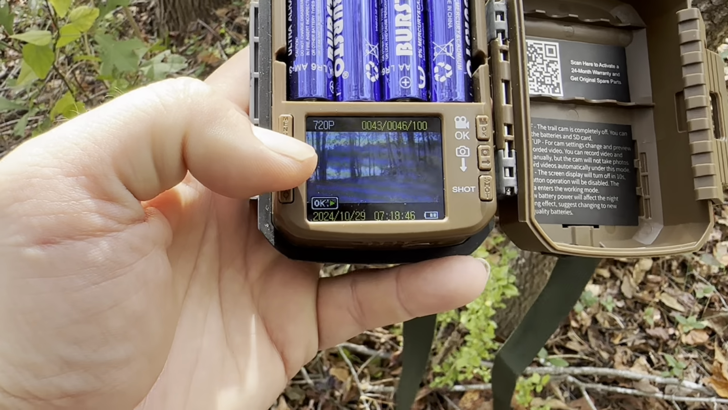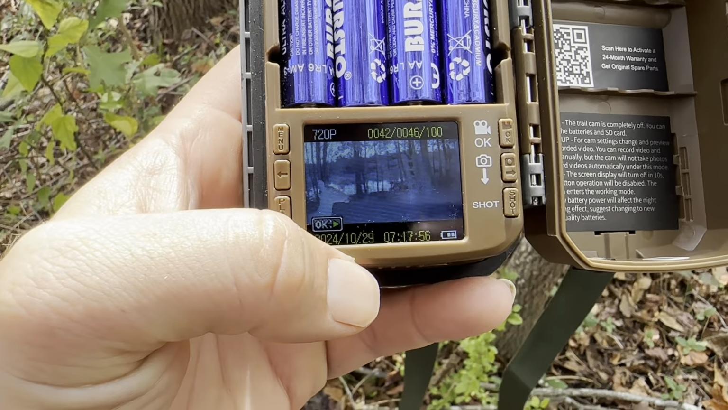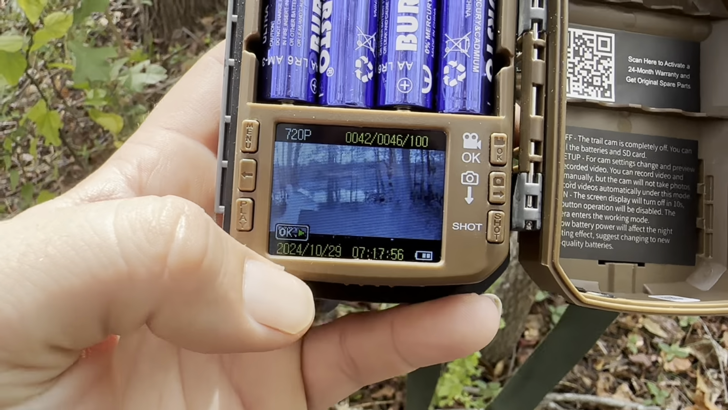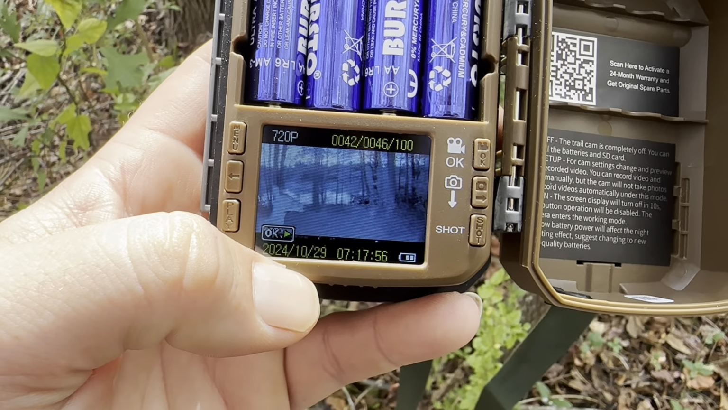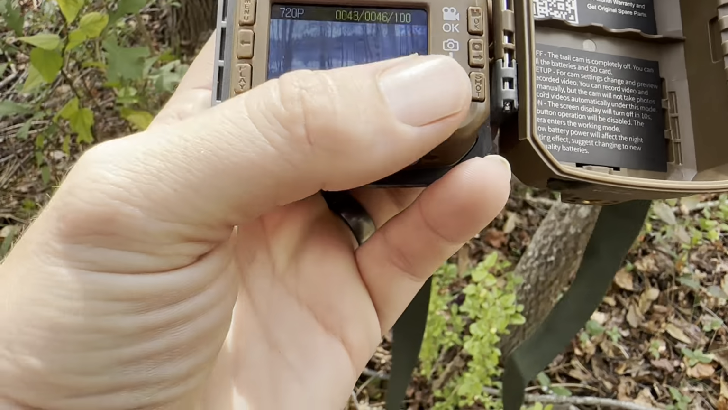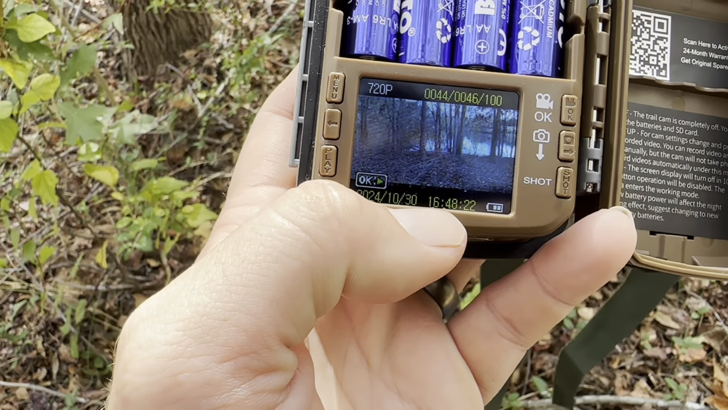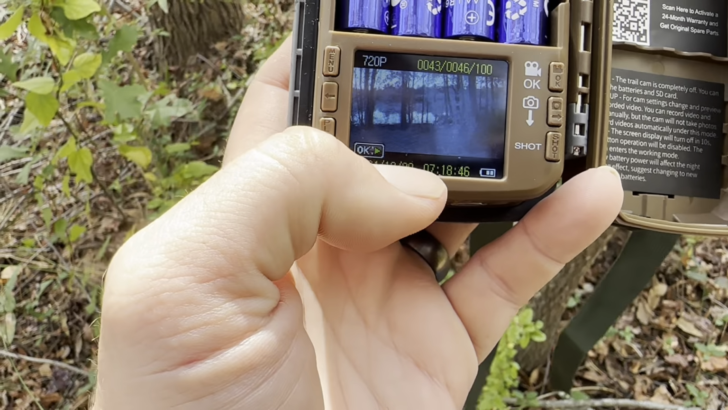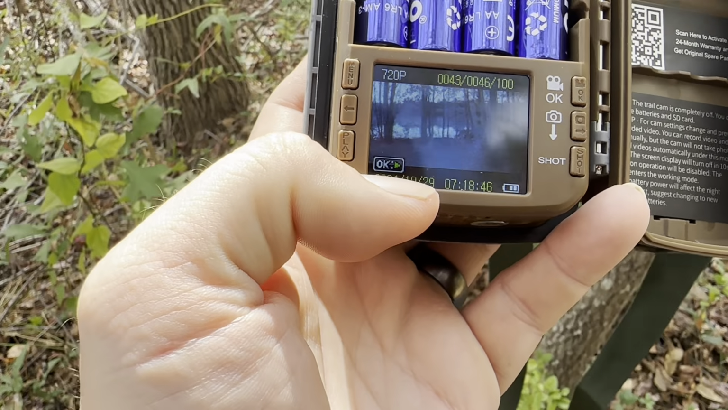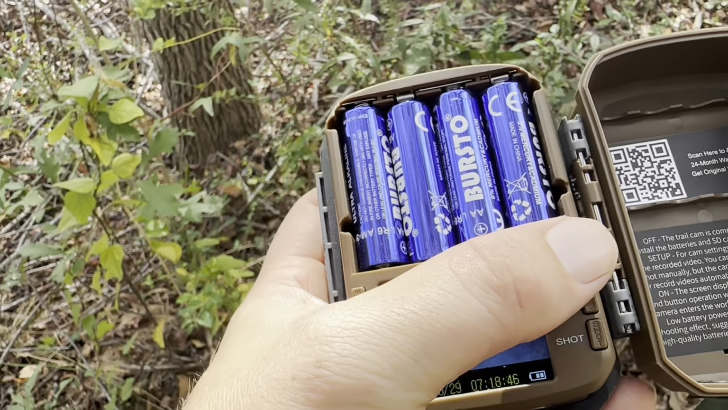So let me go backwards, and let me just go back to my nighttime. There we go, from yesterday. So you can see this is actually at 7:17 p.m. Actually, this is going to be 7:17 a.m., it looks like. So this is 7:15 in the morning. Yep, so it is going to be like military time. So this is 16:48. So this is actually 7:15 in the morning, and this is on 10:29. So to play it, I can just push OK.